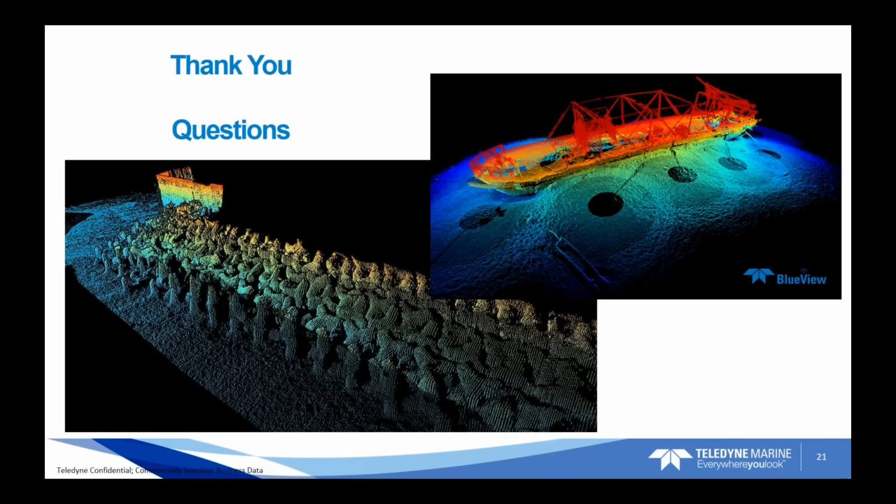But in general, I would say about 10 meters apart so that you get a good overlap of structure and targets in between, and that gives you a good range of seabed coverage as well.